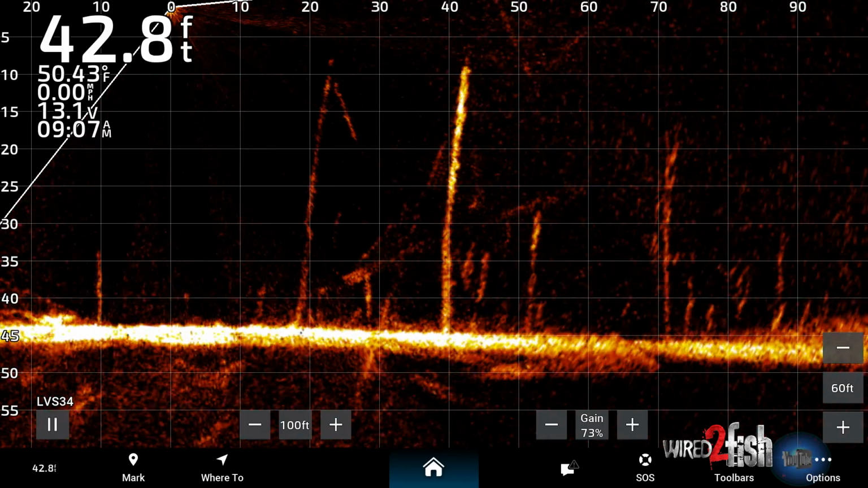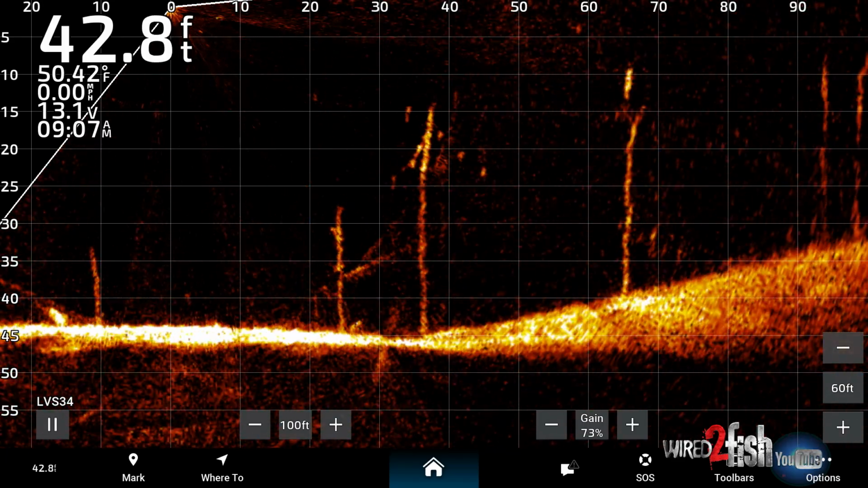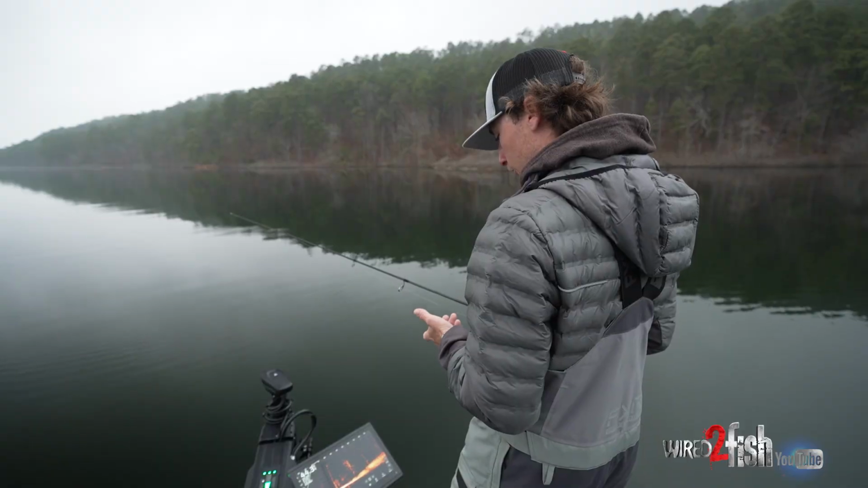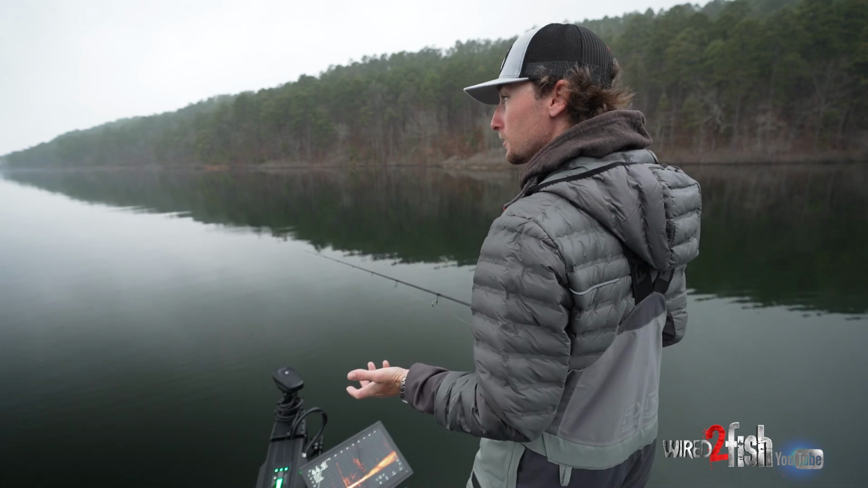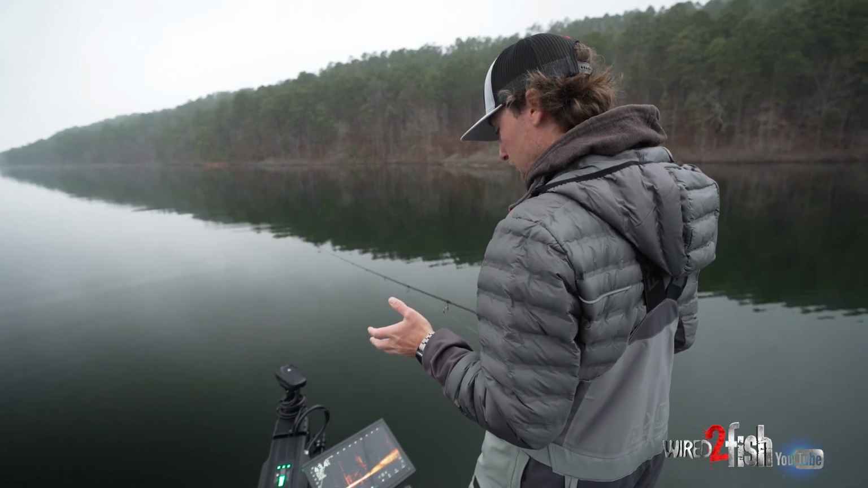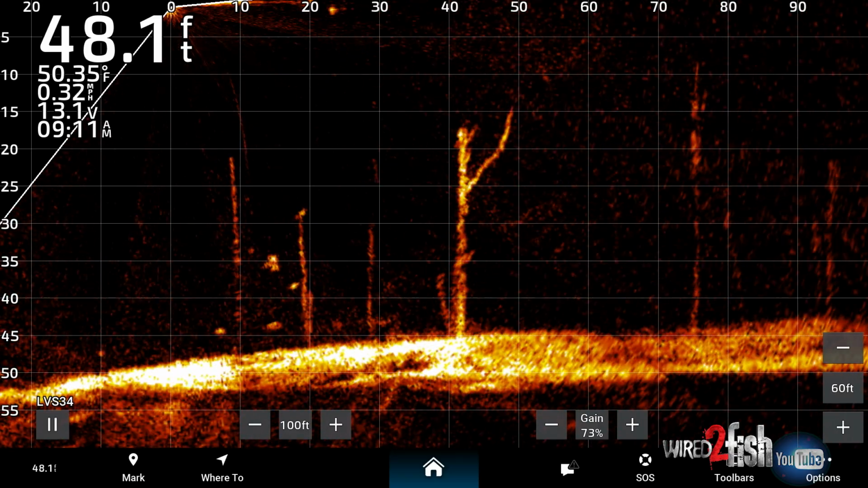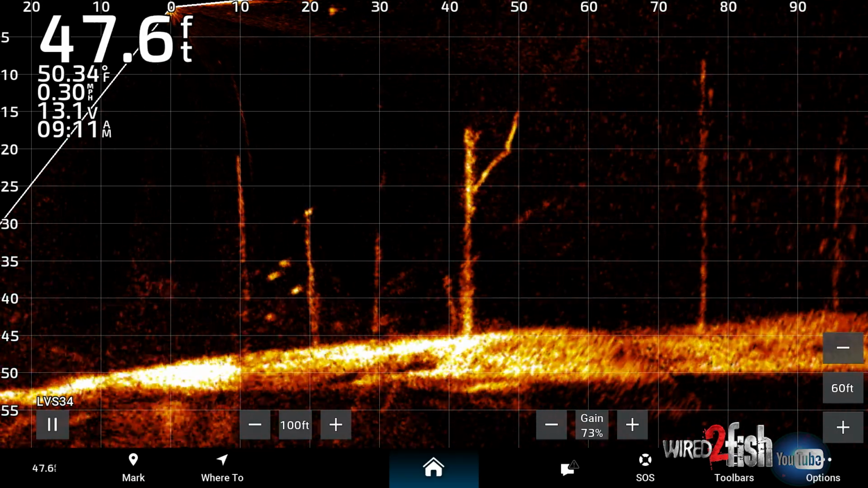So a little bit of movement, I mean, you could go right over fish. There's a lot for them to hide in. It's like looking for something at night in the woods with a flashlight. You're gonna have to really pay attention to small details and small movements. Here, what I'm looking at right now, I see multiple fish in one little small area around these trees,